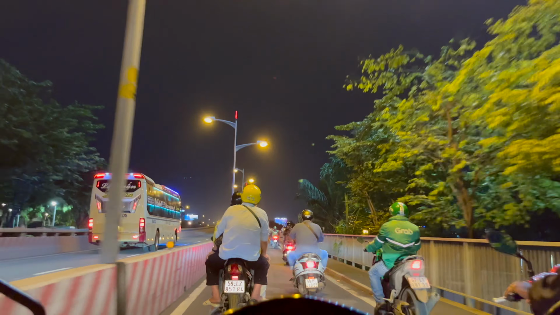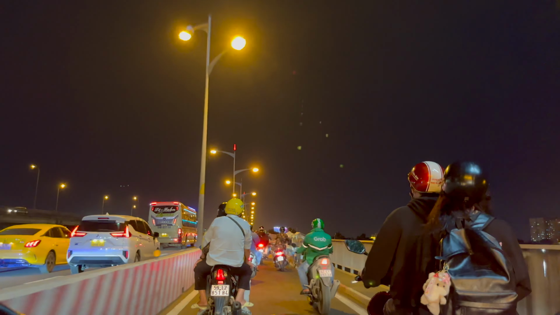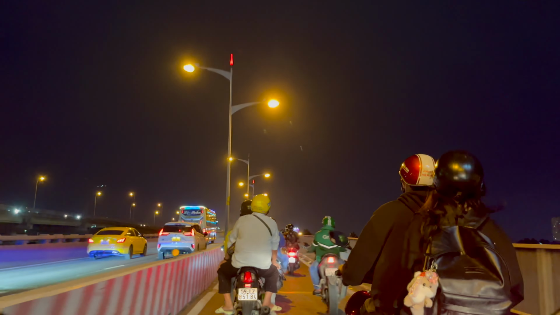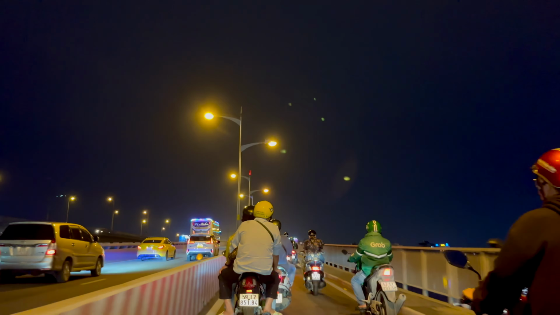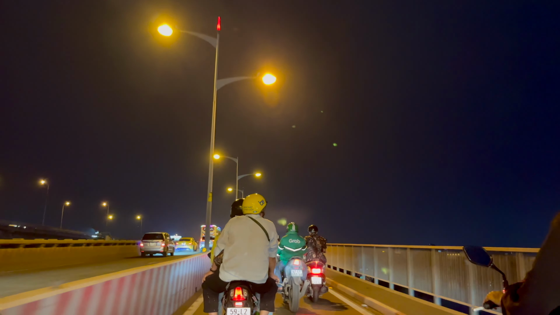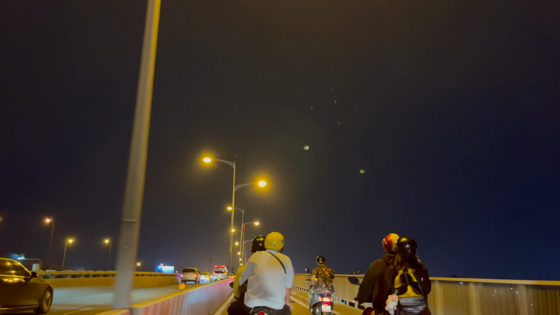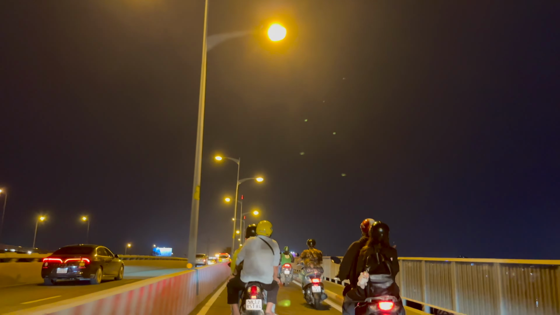Another travel tip is to use different apps for transportation. So download the top 3 apps, which would be Grab, Be, and Xanh SM, and compare the prices before you book a ride anywhere to see which one has the lowest fare, and go with that.